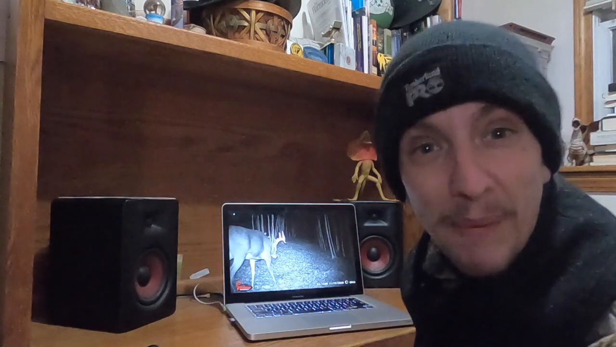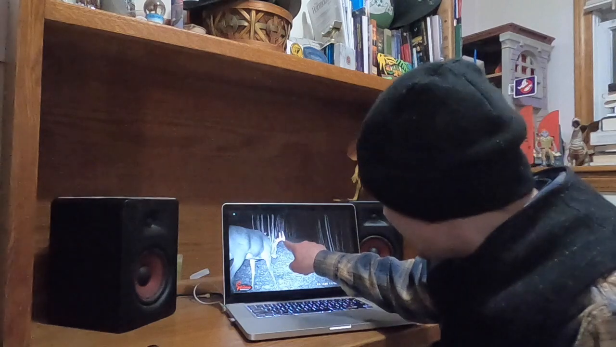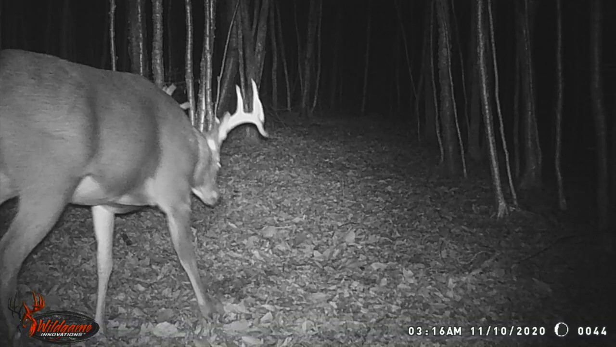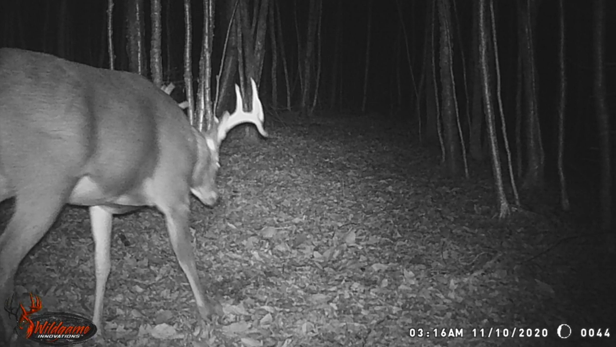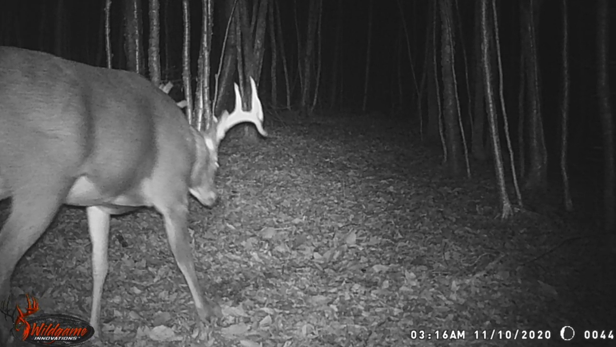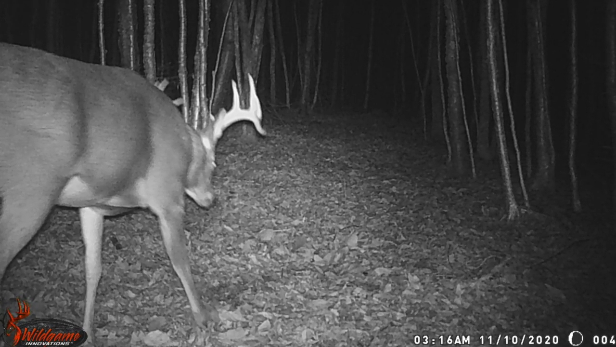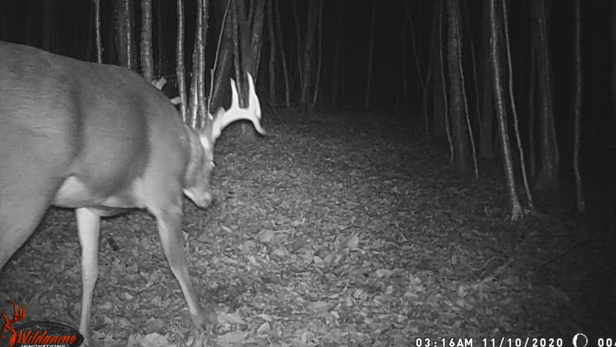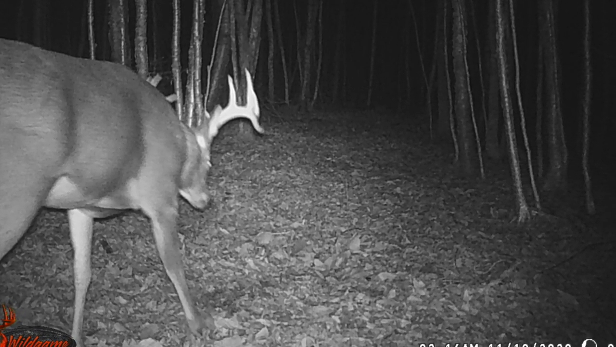A trophy buck. Huge rack. He's got 8 points. He's got even a drop tine. A drop tine on antlers is like an abnormality. This one comes down, hence the term drop, instead of normally where it goes upwards. It just adds some real character to the buck's antlers. Unique, makes it a trophy.